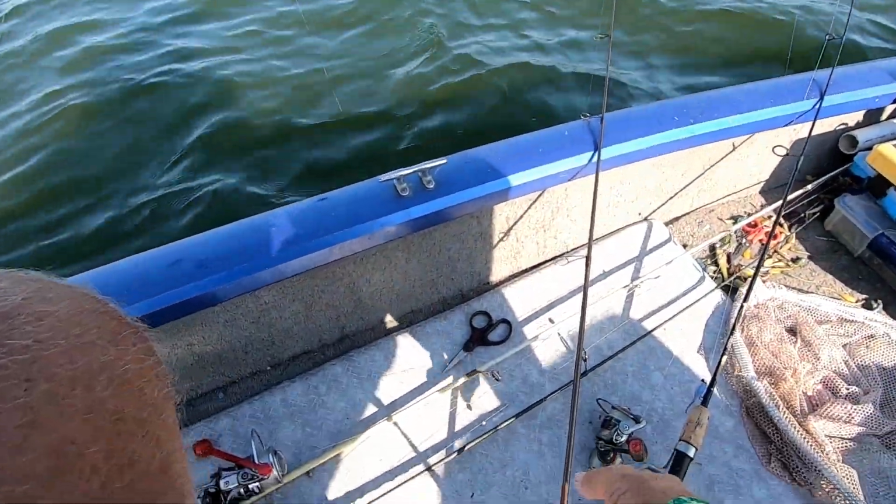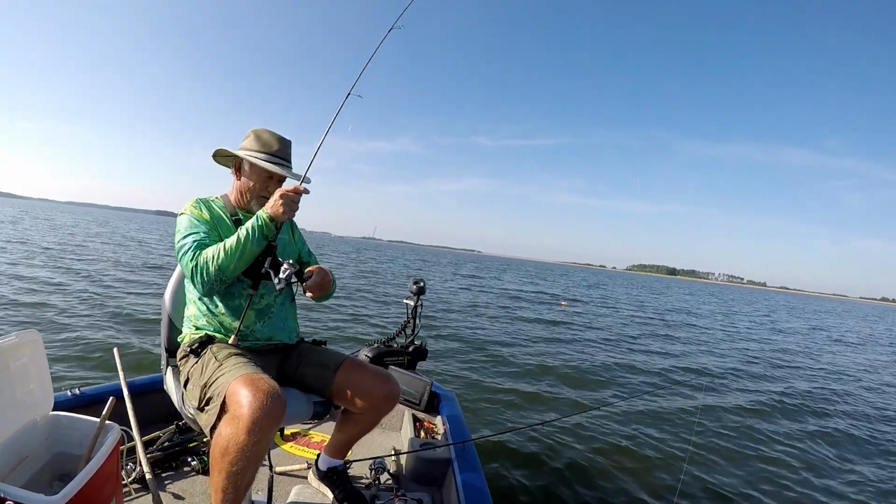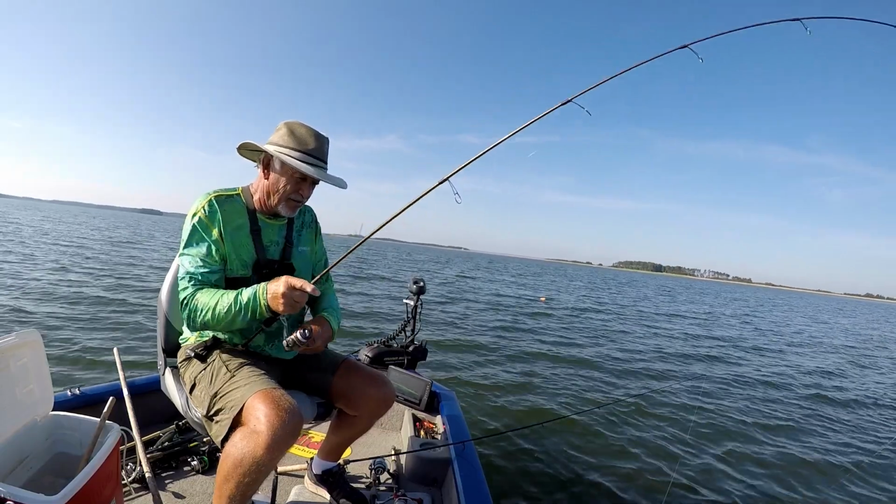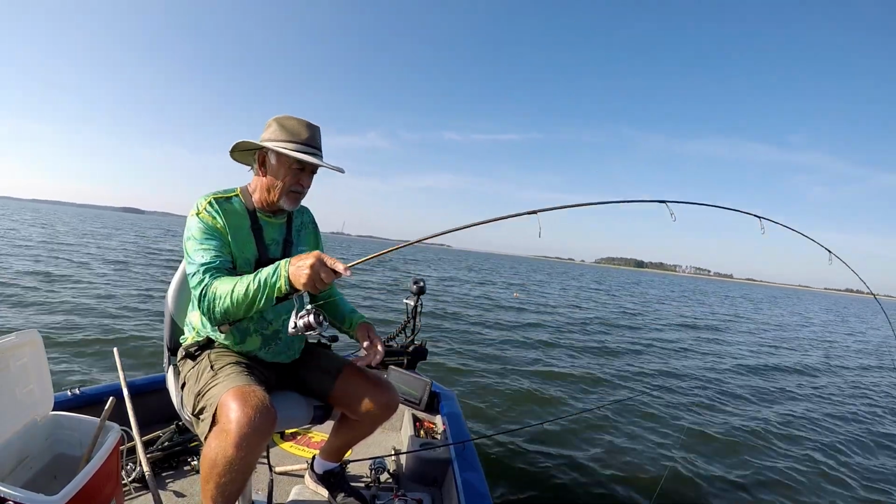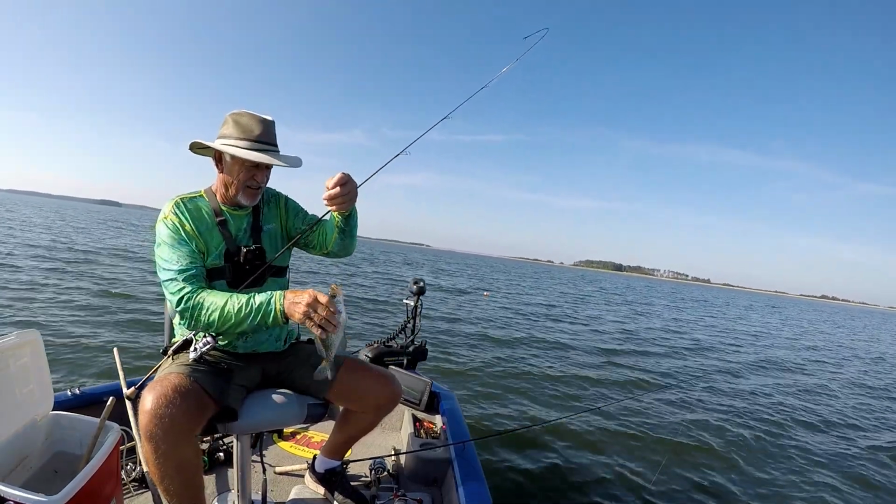We got another one playing with it right here. Let's see if he's taking it. I think we got him. We got him. Minnow. Oh my, minnow. He ain't that big, I don't believe. I don't know though. Might be. Yeah, he's middle size. Look at that. Middle size. Oh, come here, boy.